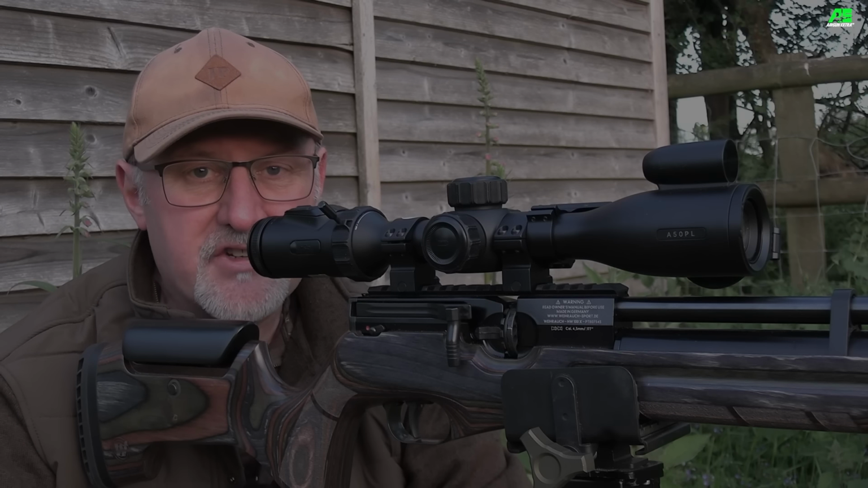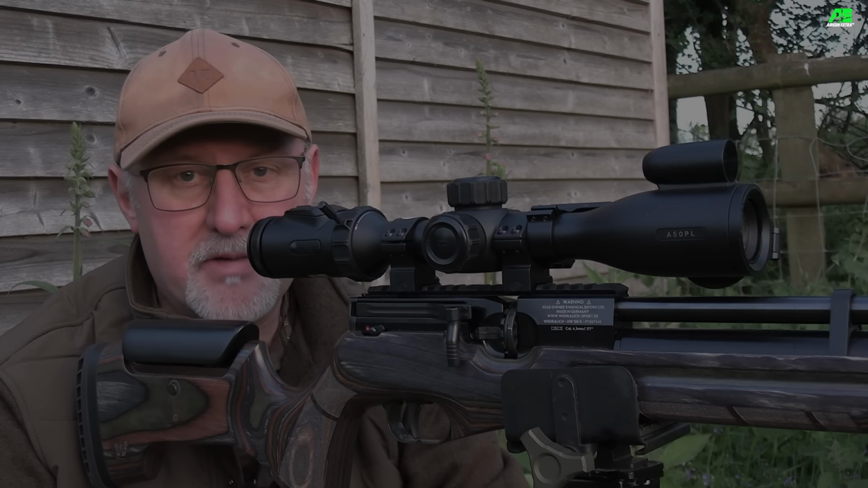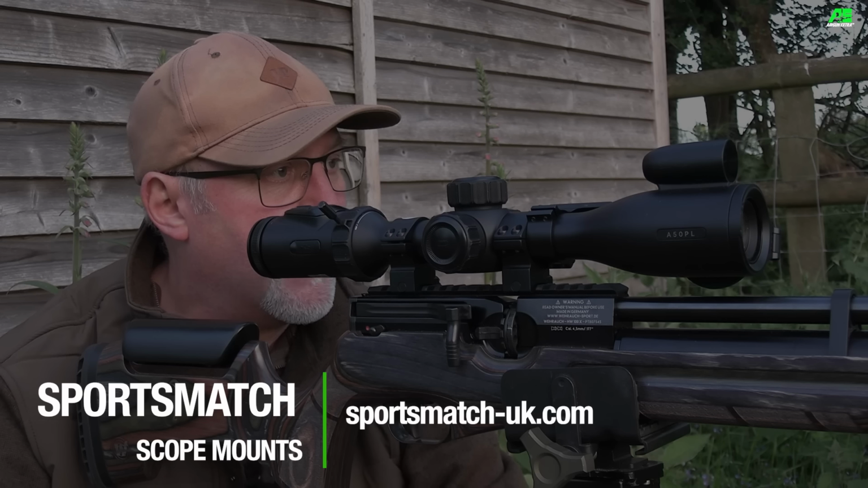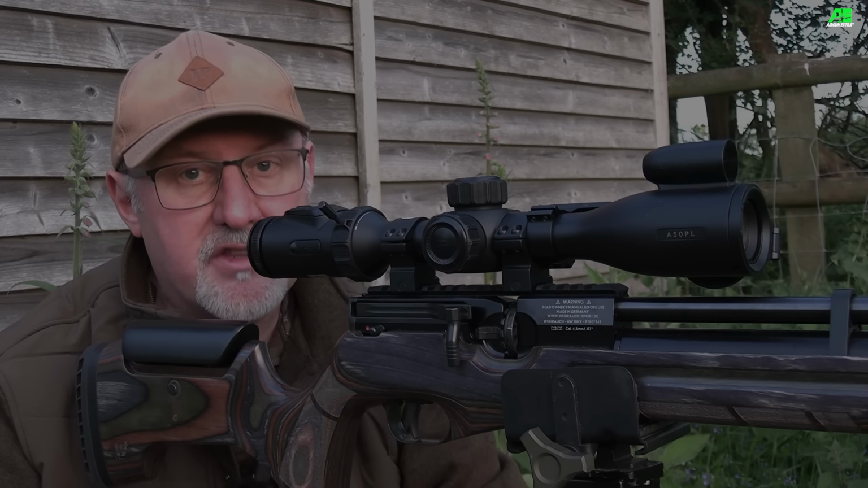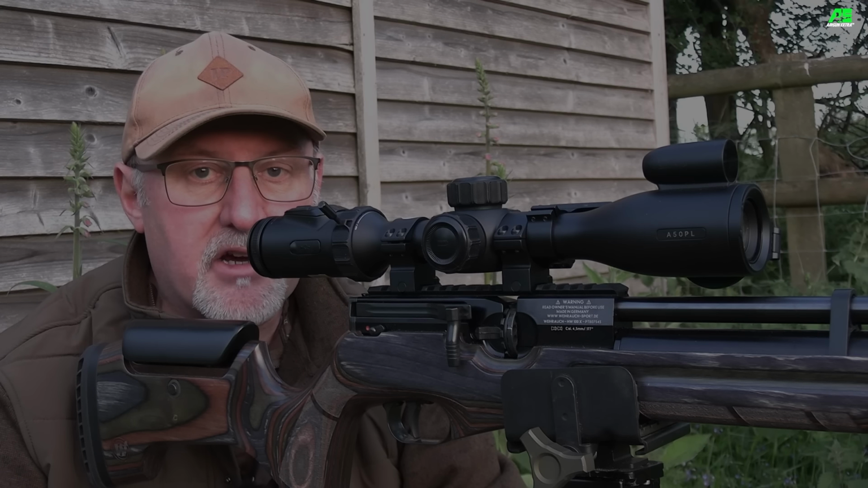So the light is just starting to go now, and I've picked one of my favourite spots on this permission. I've got this shed behind me as a bit of backdrop, and I'm just going to wait it out in the hope that a rabbit pops out along the hedgerow until it gets dark. Then I'll nip back to the truck, put the IR torch on, and get ready for a little bit of night shooting.